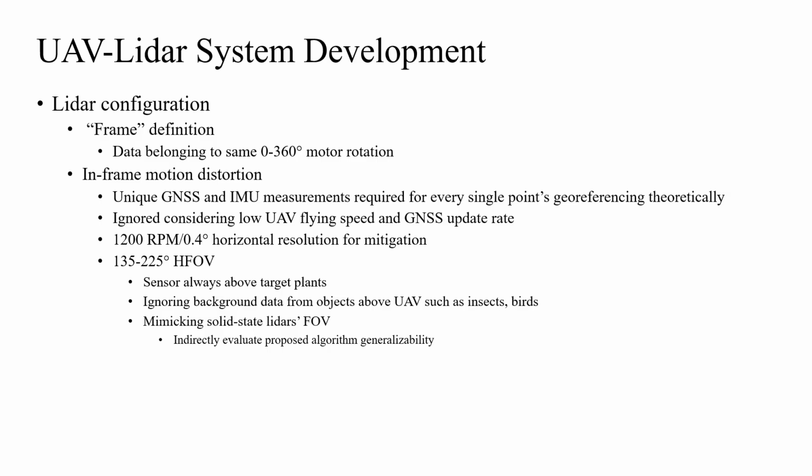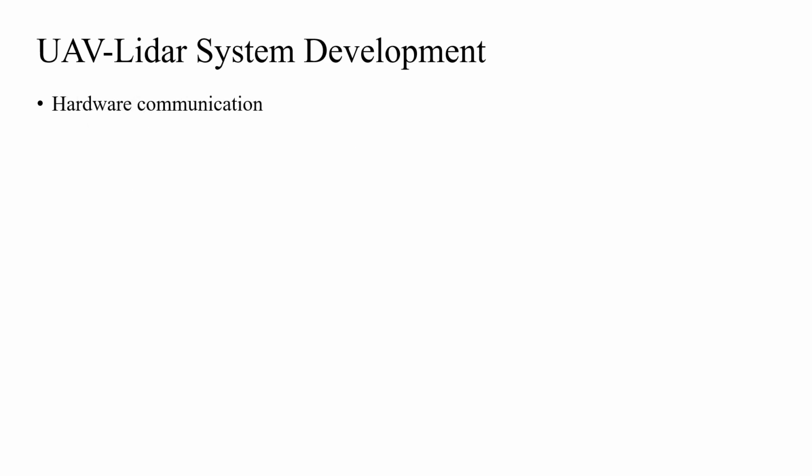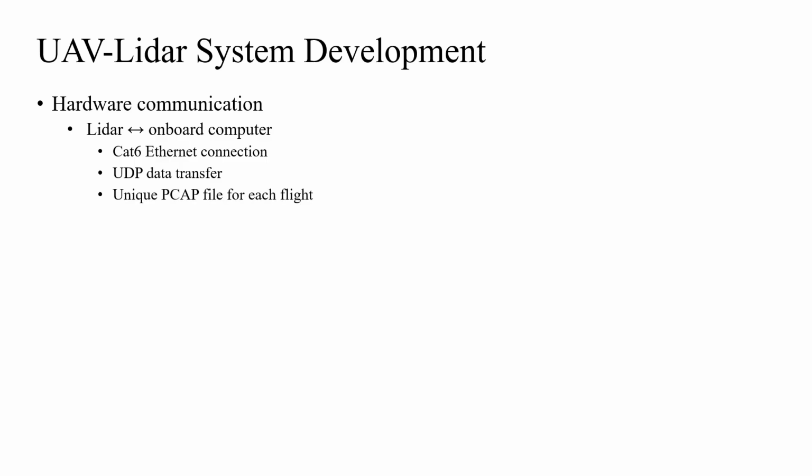The LiDAR was configured with dual return mode, which recorded the strongest and last returns from each laser firing. The LiDAR and the onboard computer were connected via a Cat6 Ethernet cable, and the data transfer between them was completed through user datagram protocol. For each flight, all collected LiDAR data were saved in a unique PCAP file.